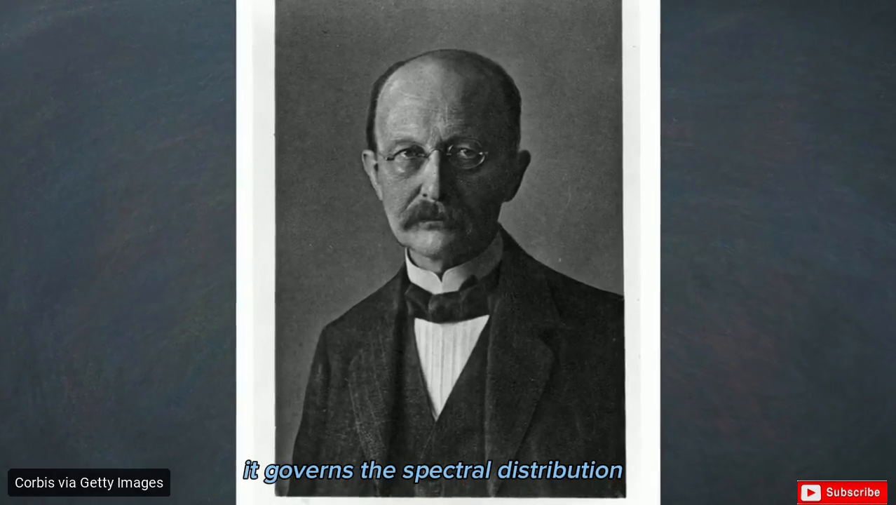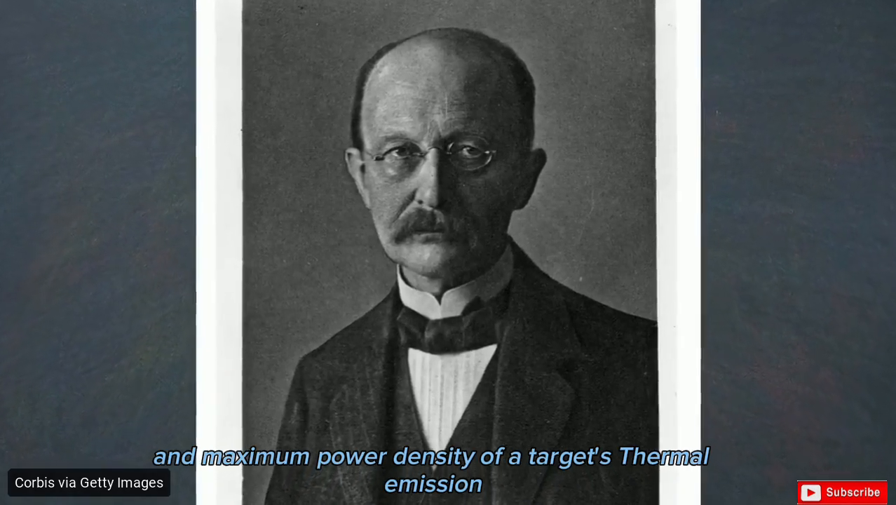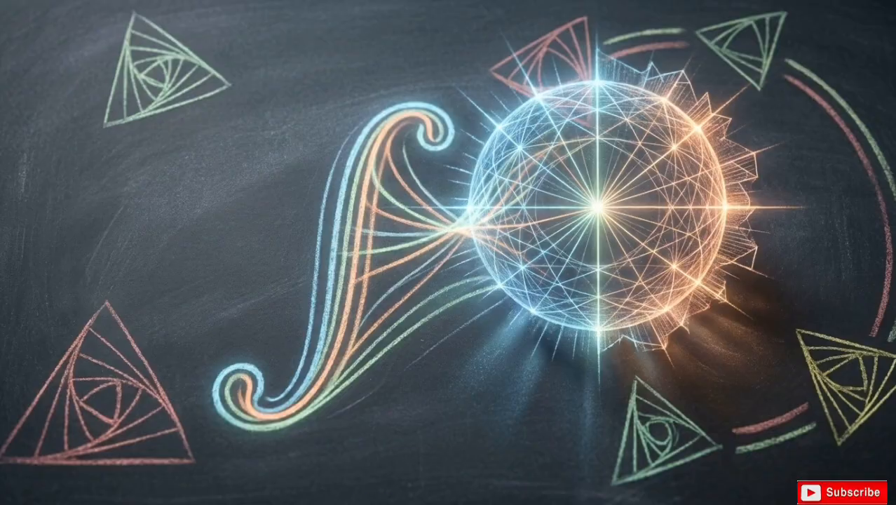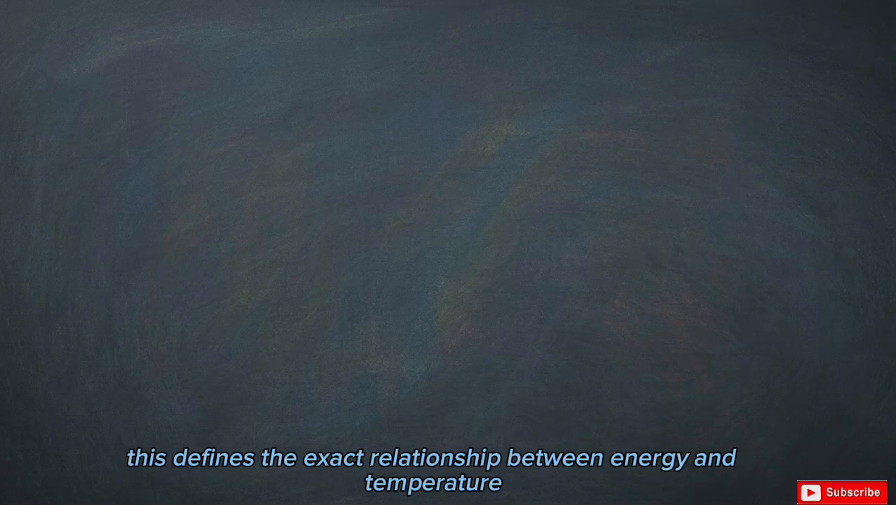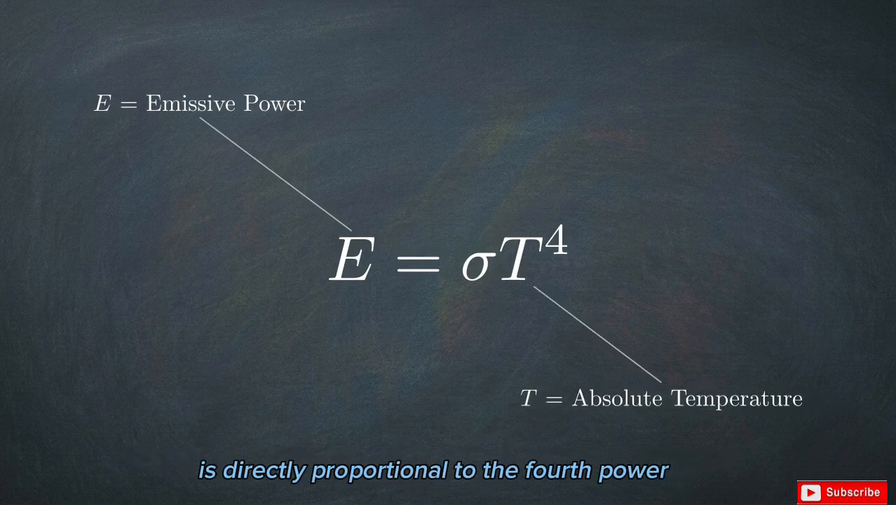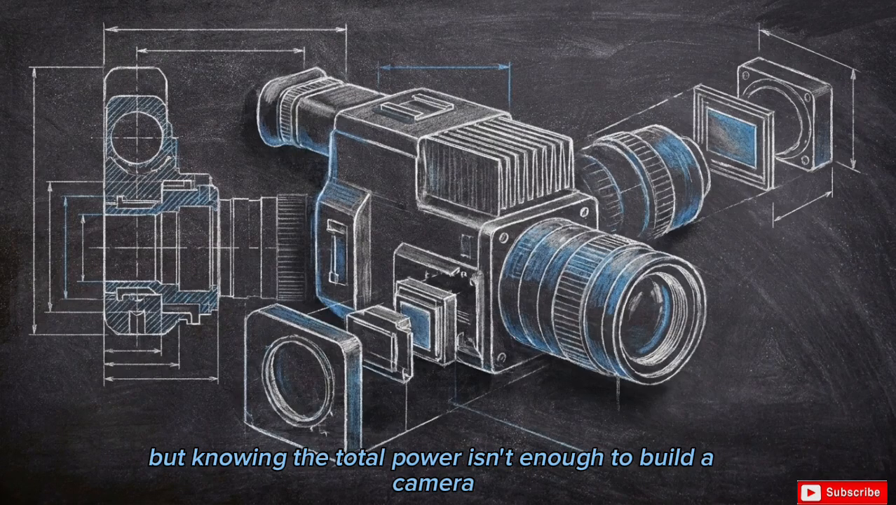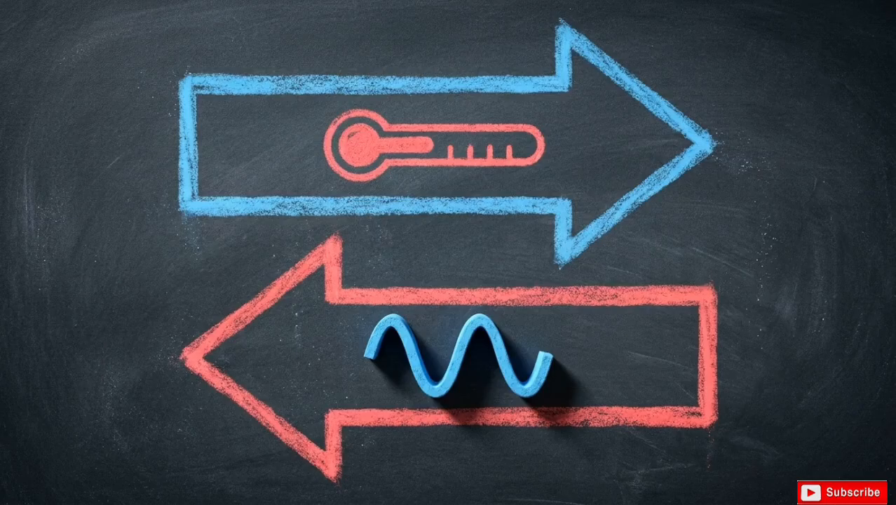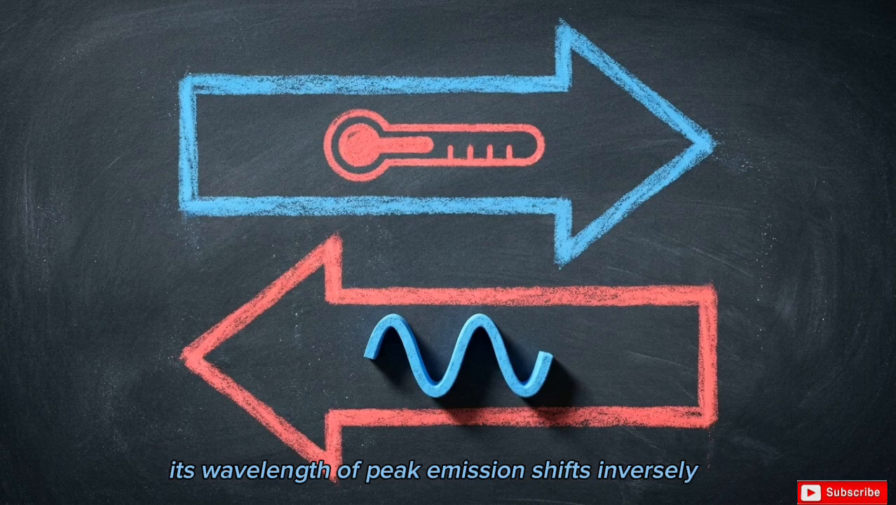It governs the spectral distribution, wavelength dependency, and maximum power density of a target's thermal emission. Integrating Planck's equation yields the Stefan-Boltzmann law. This defines the exact relationship between energy and temperature. The total emissive power of an ideal blackbody is directly proportional to the fourth power of its absolute temperature. But knowing the total power isn't enough to build a camera. Wien's displacement law dictates that as an object's temperature rises, its wavelength of peak emission shifts inversely.